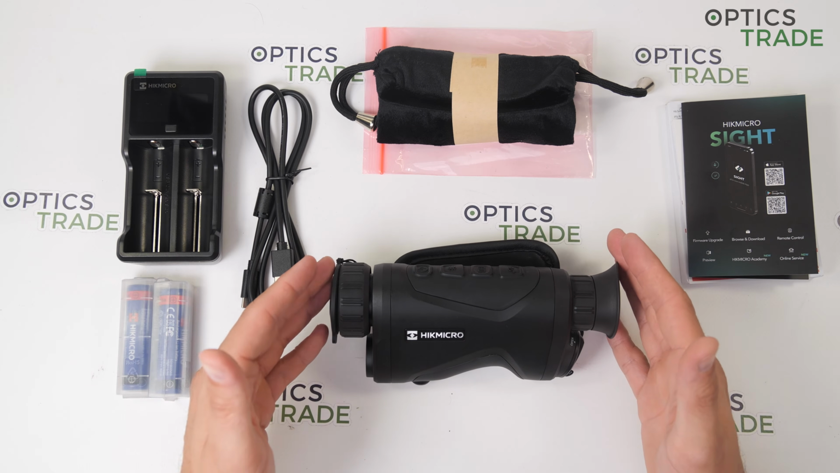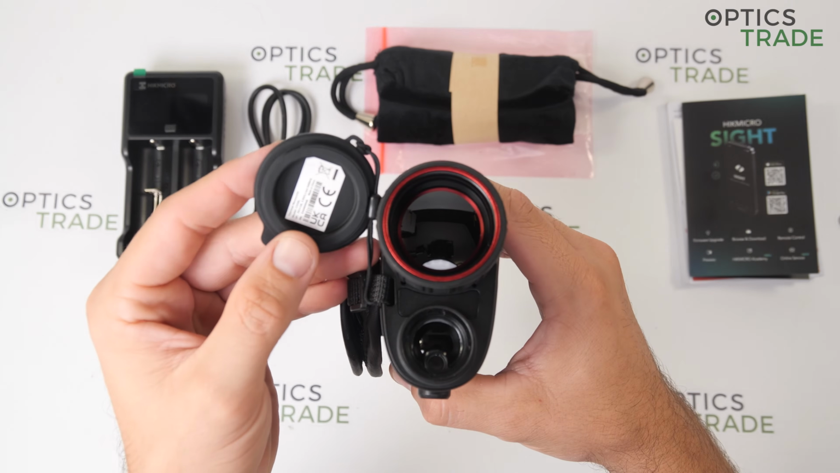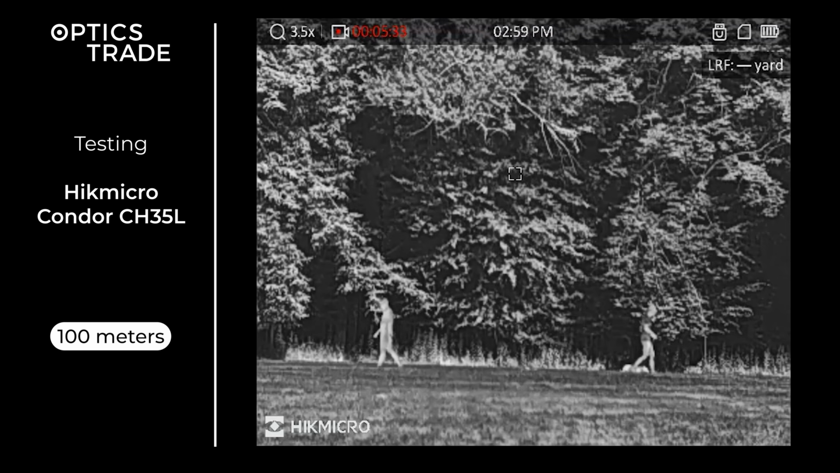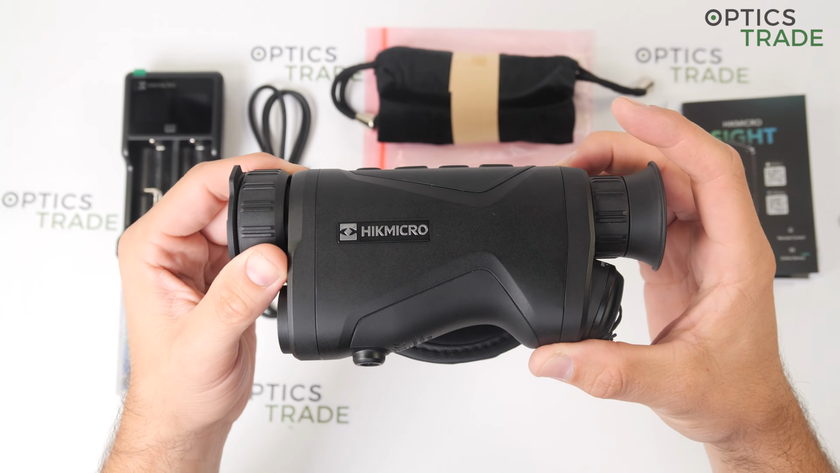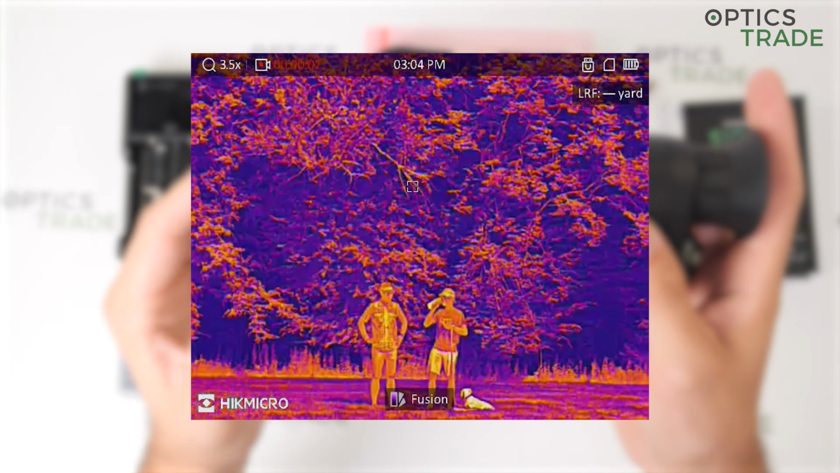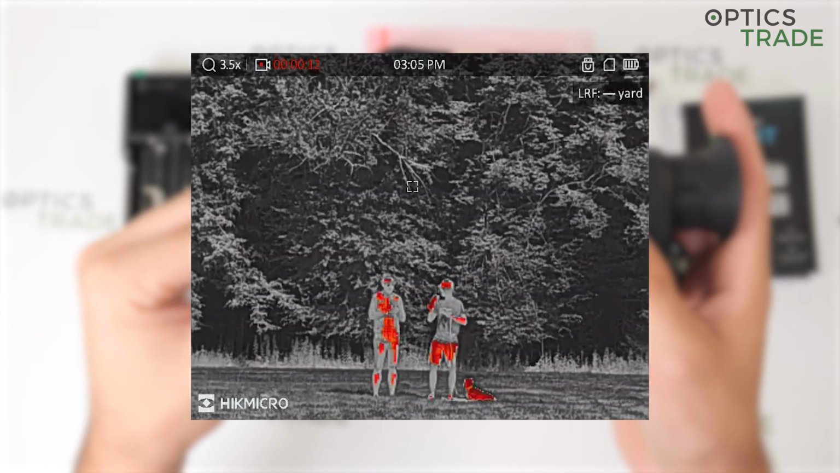Okay, now for the optical specifications. We have a 35 millimeter objective lens with an aperture of 1.0. The field of view of this model is 13.1 by 9.7 meters at 100 meters, and the range of detection is 1800 meters. There are 4 color modes available: black hot, white hot, red hot or fusion, and the closest focus distance so you get a crisp image is 3.5 meters.